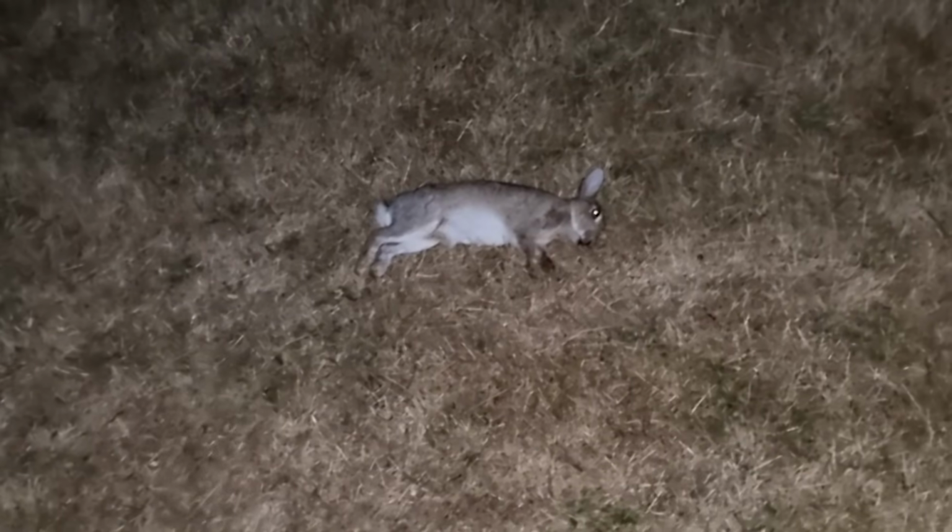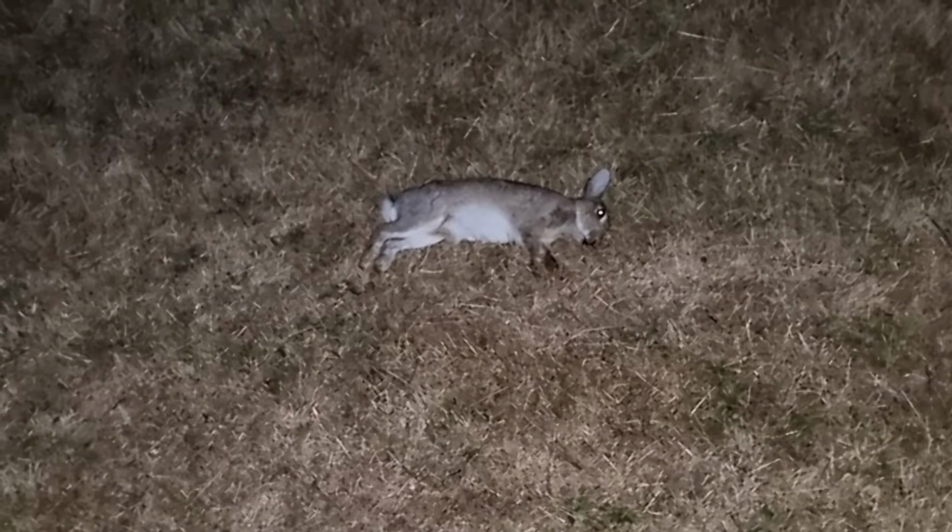So I've just come up over the bank. I shot this rabbit around, I think it's about 40 yards. And as I've come up to collect it, there was another one then, I think it was around 60. And I shot that one, and there was another one around 40. And I shot that, so we're up to rabbit number 6. Let me just go and get these 3, and we'll carry on to the next.